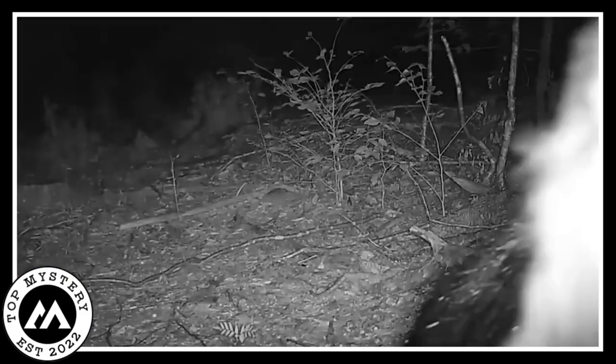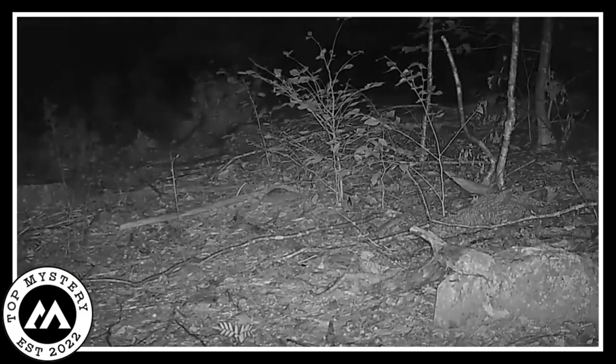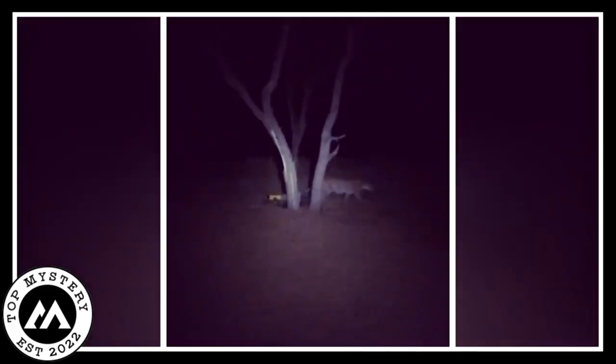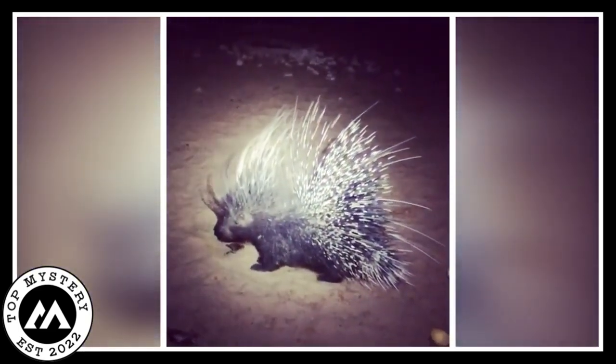Leopard and the porcupine. Out in the quiet wild, I saw something interesting. I had my camera and I came across a porcupine and a leopard having a kind of face-off. The porcupine was sitting on a bunch of rocks, totally focused on the leopard wandering around, not too far down.